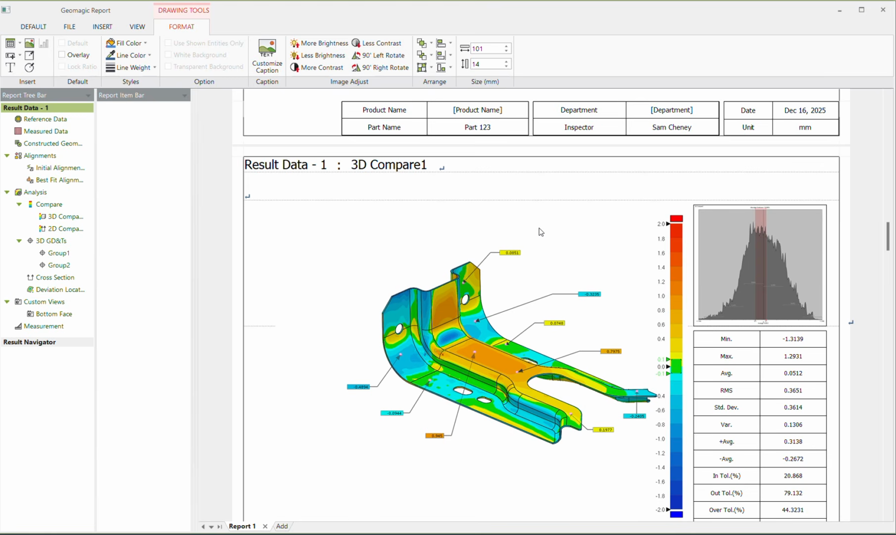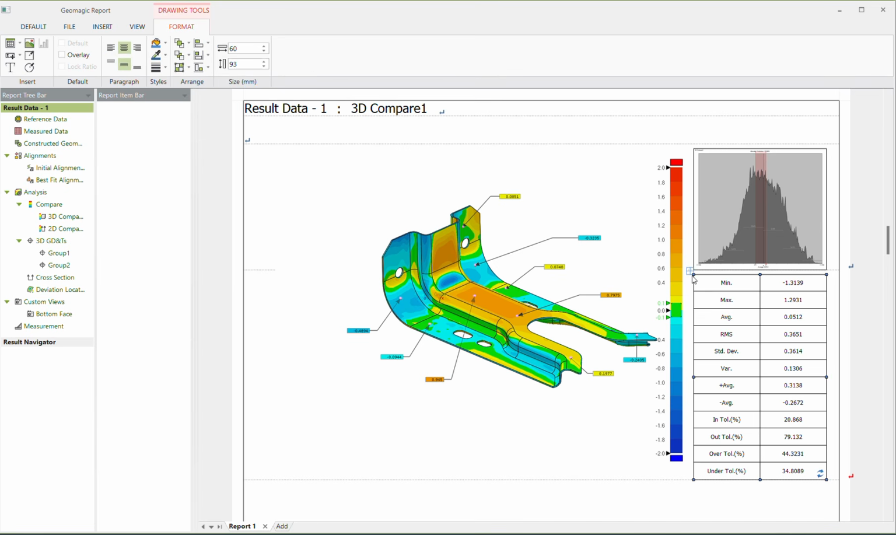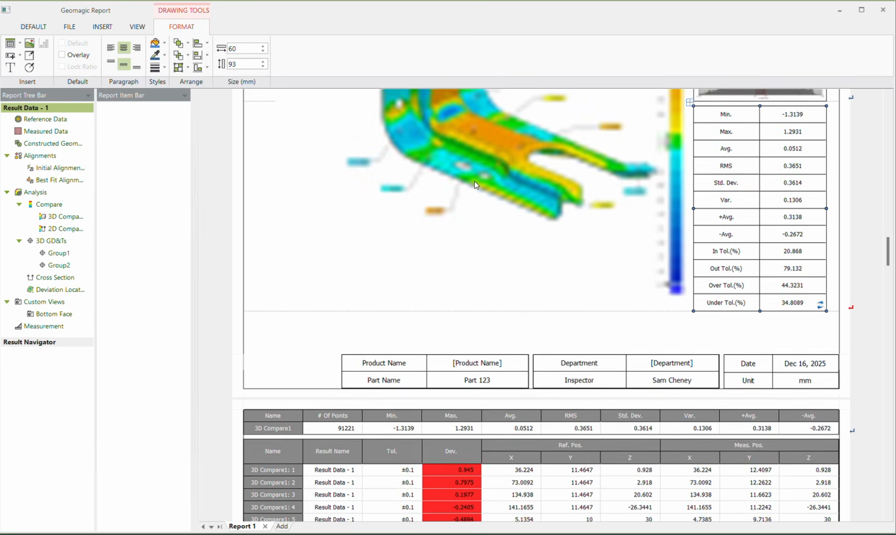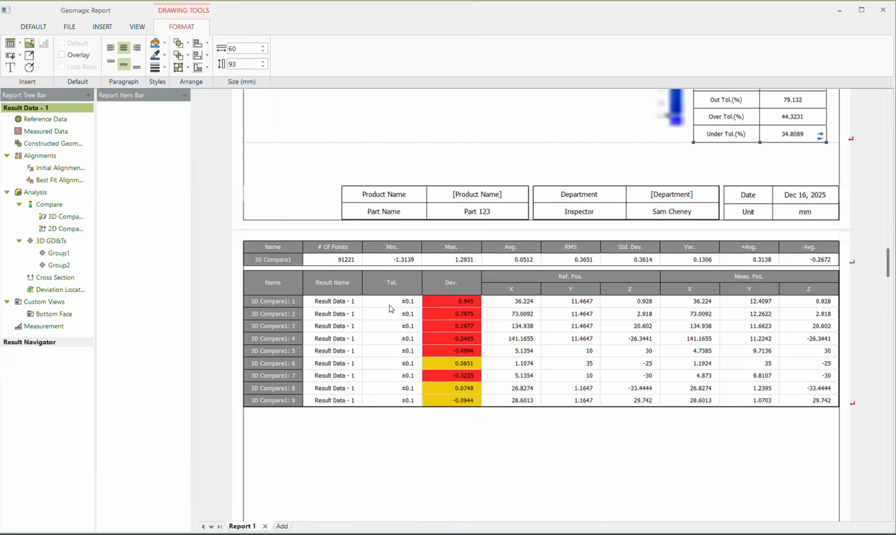Now we move into the real part of the inspection routine, which is our 3D comparison. Again, we've got all of those annotations that we added, and on the right here we have our statistical data that we can use as well. If we want to move one of these or change the size of it, we can. I'm happy with where it is. And then remember how I said you can adjust these annotations to be really detailed, but I don't like to do that because we have a table, and this is that table that goes with all of those 3D comparison points.